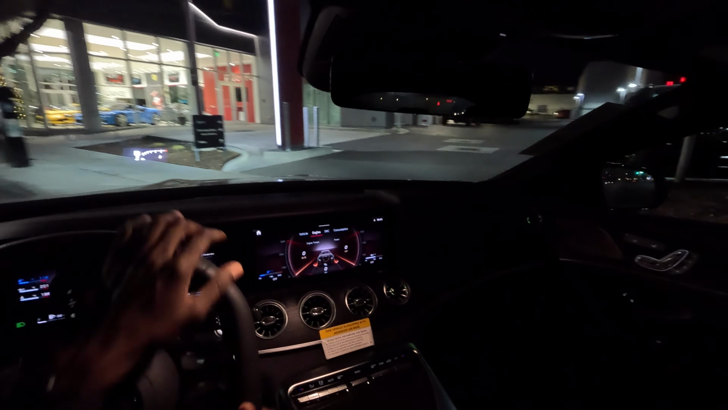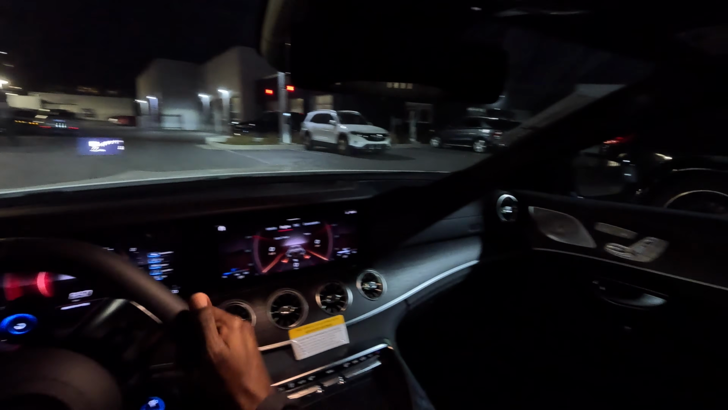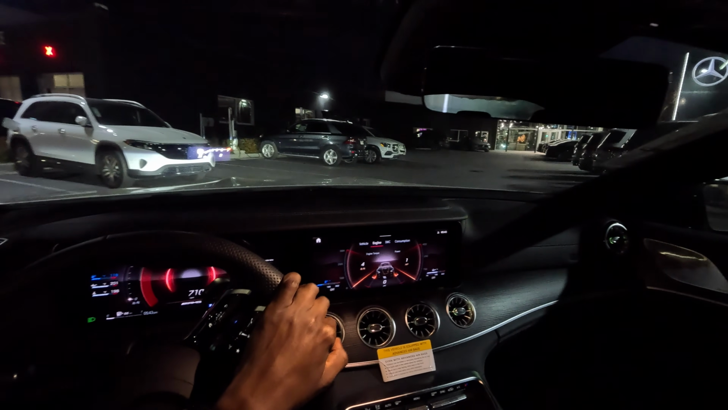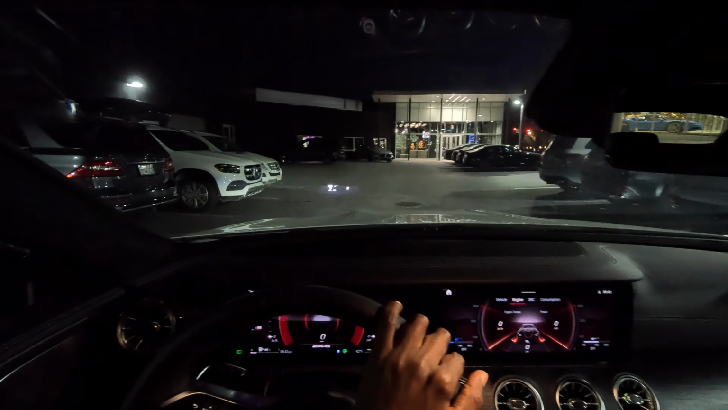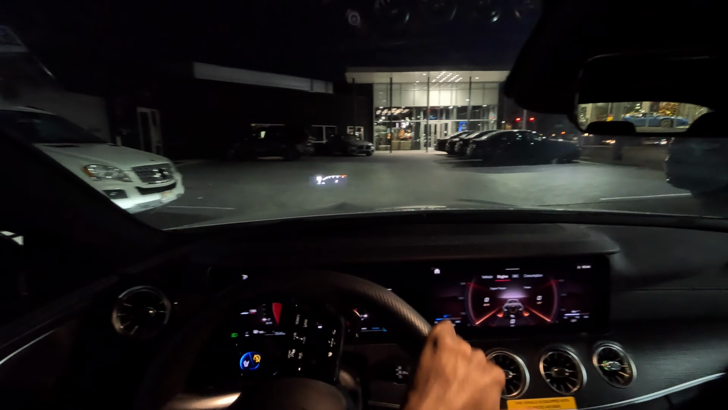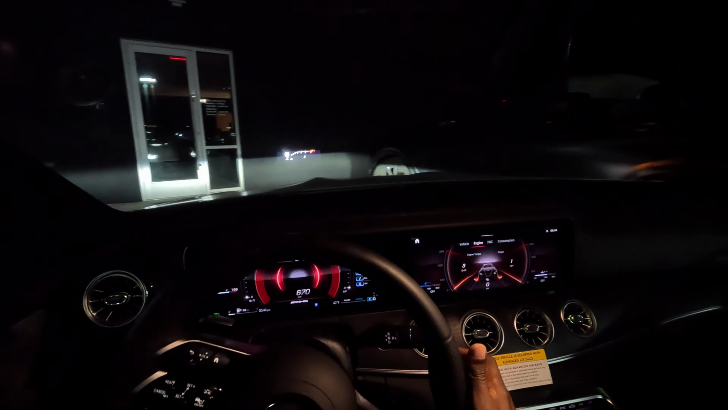Alright guys, quick drive at night in the GT53 four-door coupe. I'm actually not going to be able to park it over there. I'm just going to park it right here at the front. That spot is kind of tight.